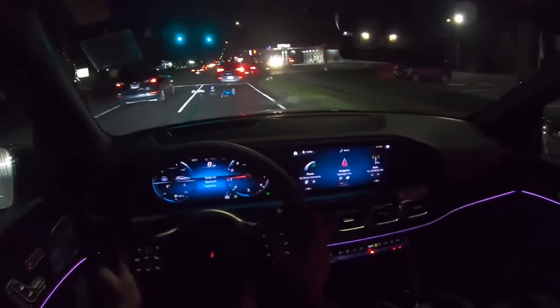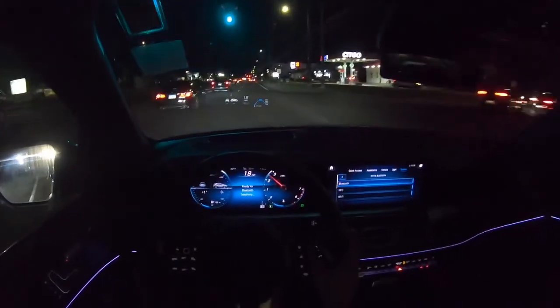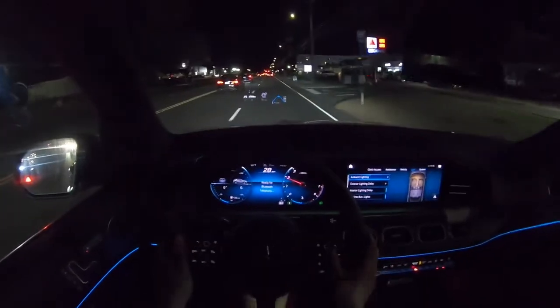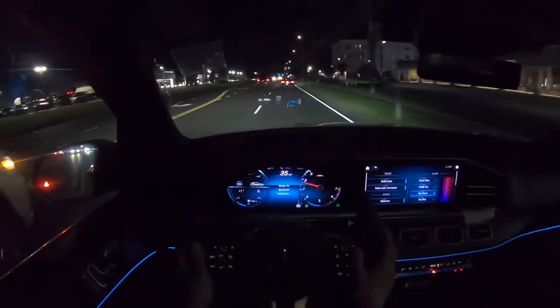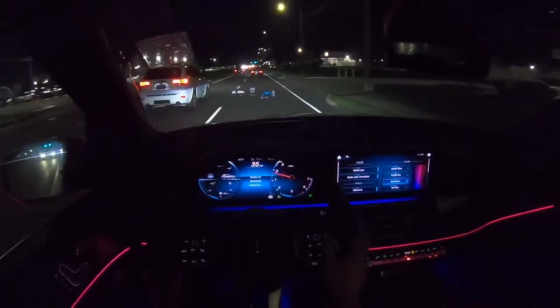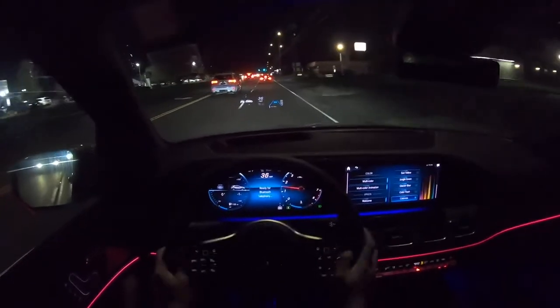If you guys want to change the ambient lighting, you actually have to go all the way to the settings and then go to lights and then ambient lighting, and you can choose any color you want to. Let's go with red. And you could actually have it on color mix if you want to.